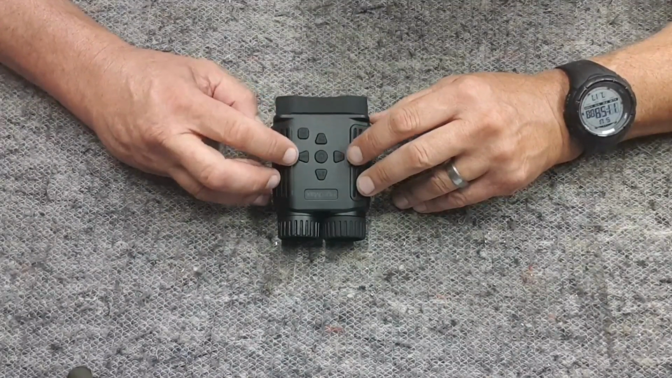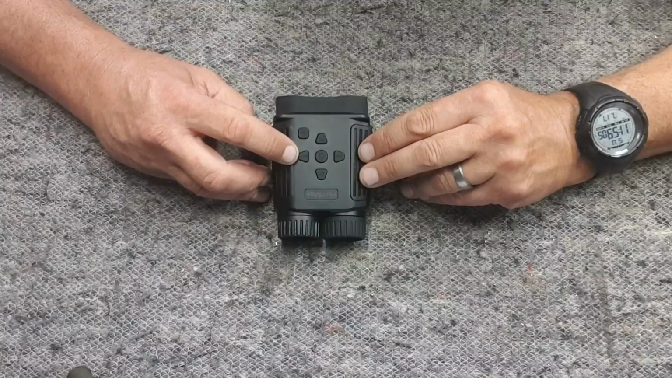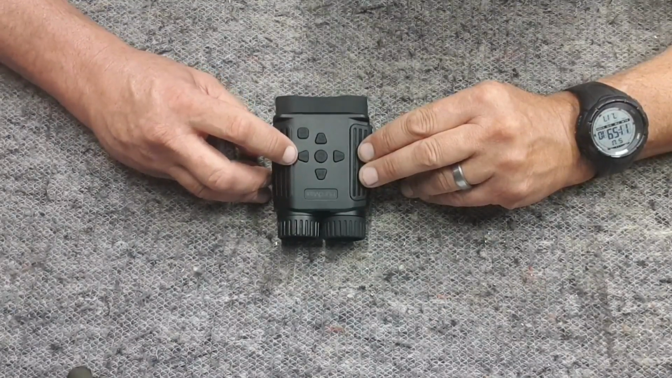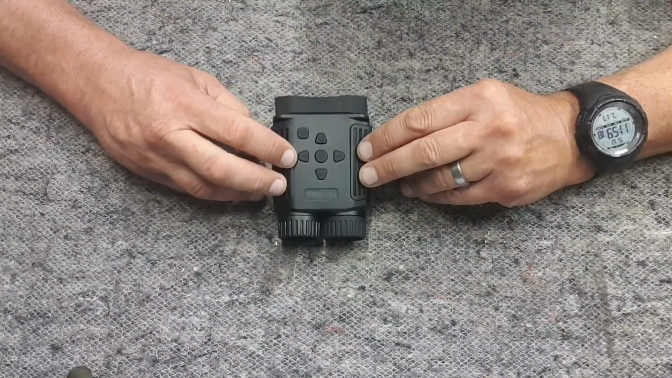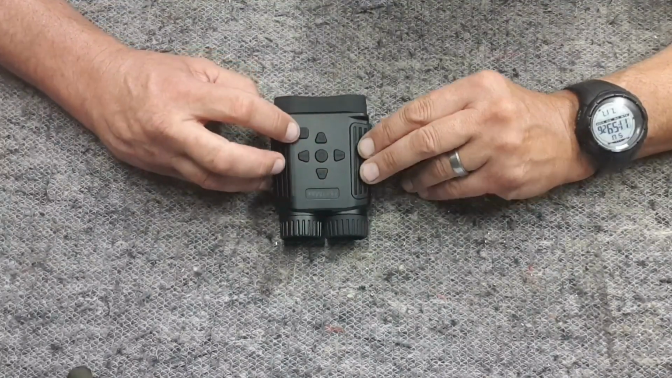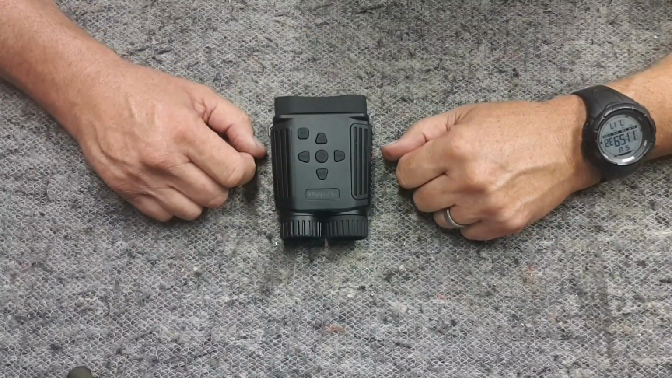And then this button here is your mode button, and that flicks through from taking a still shot, to a video, or if you've got stuff already recorded on there, you can go into the playback mode. Again, your up and down buttons go through what you've recorded, and once you've found what you want to play back or look at, you just hit this shot button again. It couldn't be much simpler than that, to be quite honest with you.